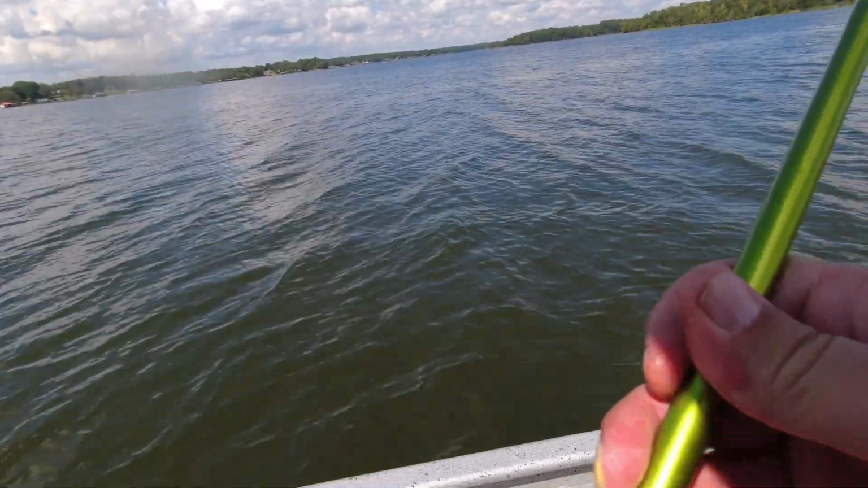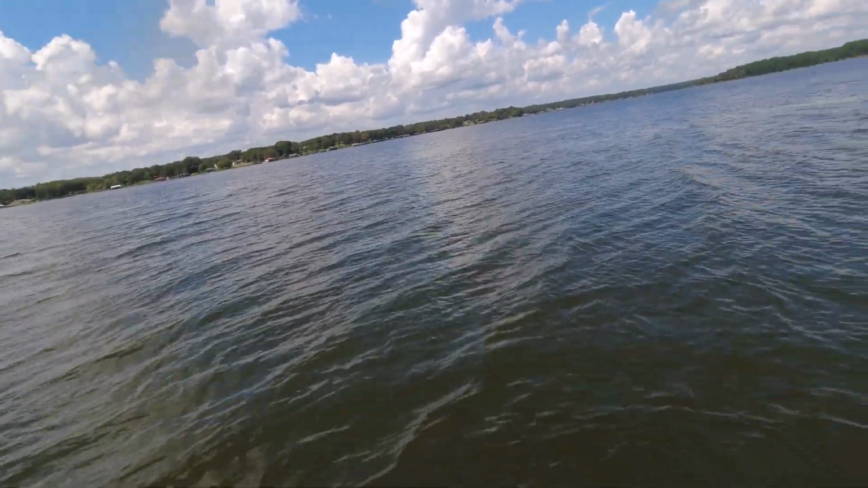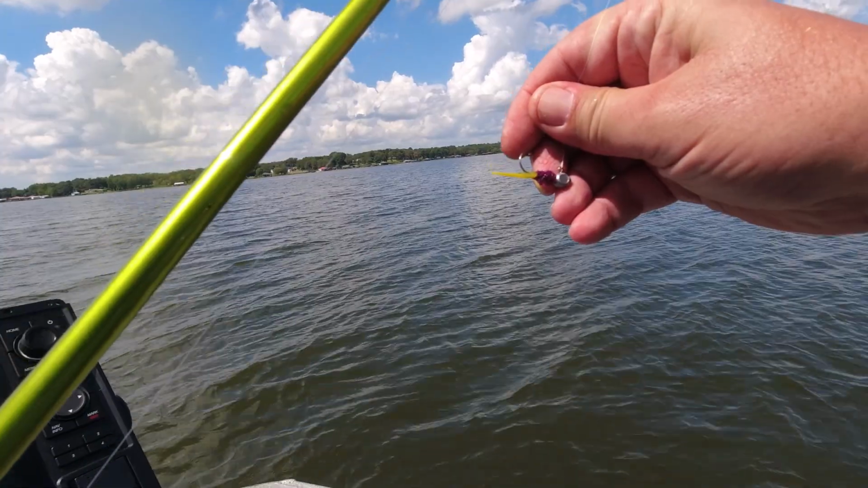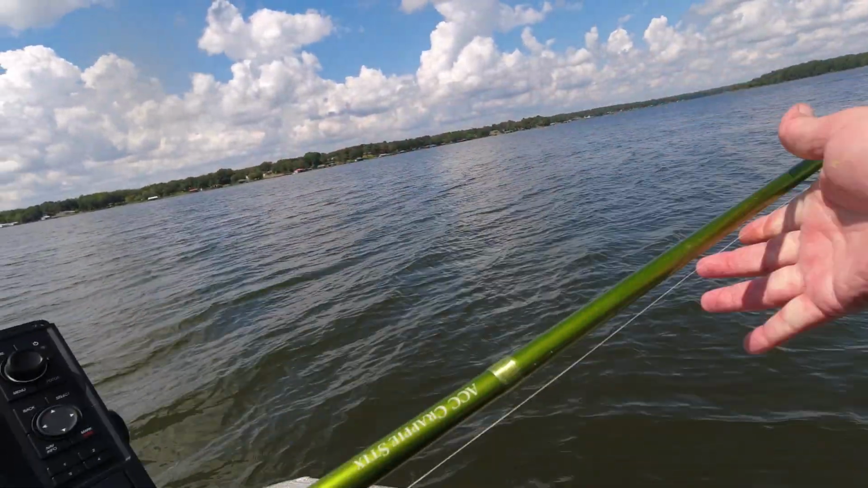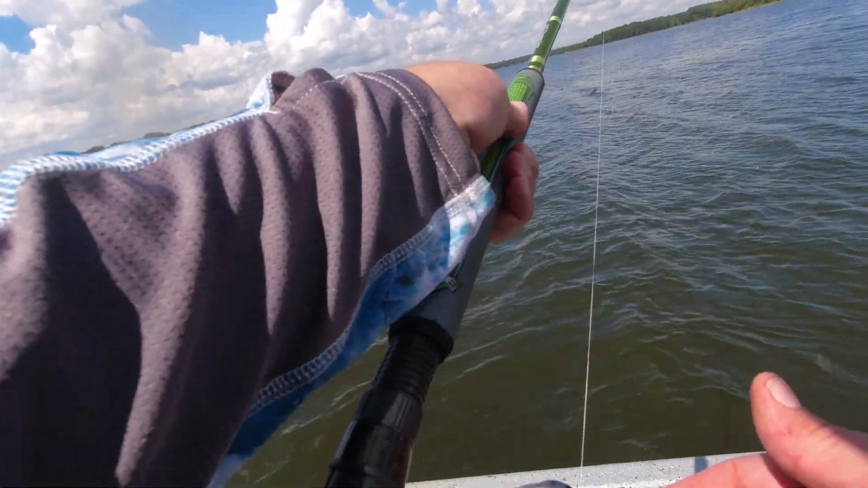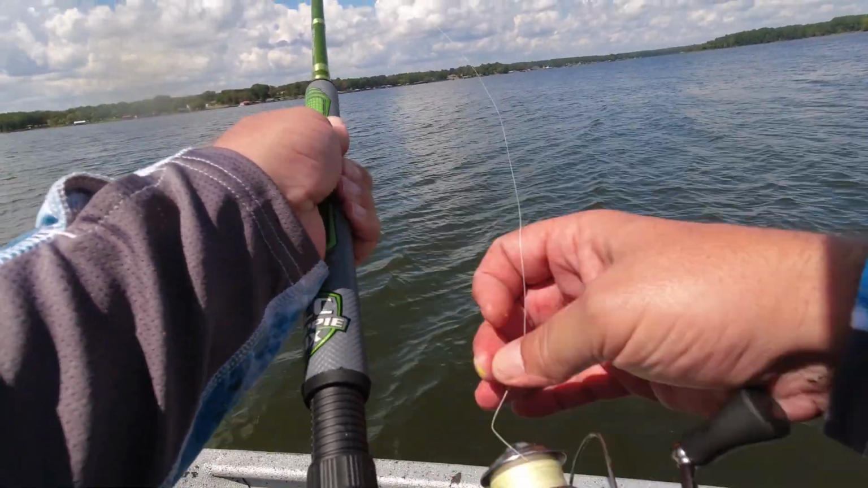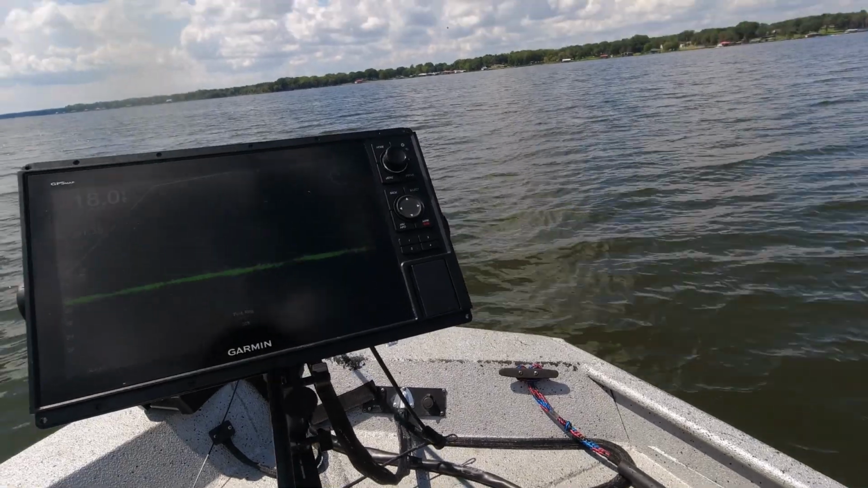Still using old slab syndicate, LSU colored jig. This a 13-foot ACC rear seat and Fluger try-on reel, and I got bonehead high vis yellow line on here.